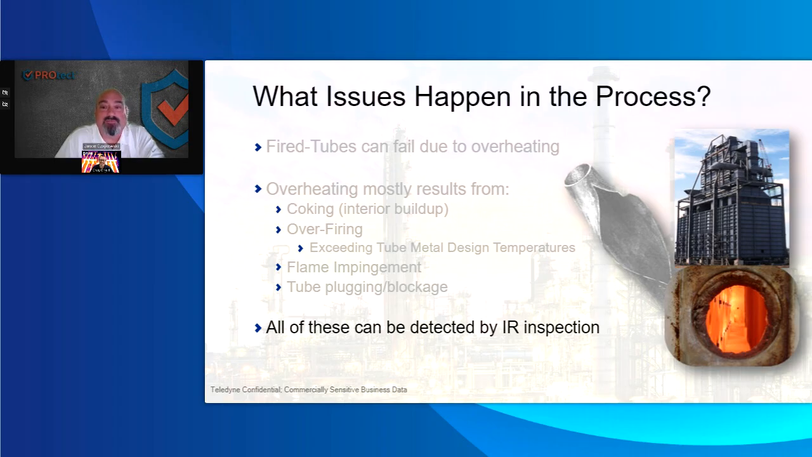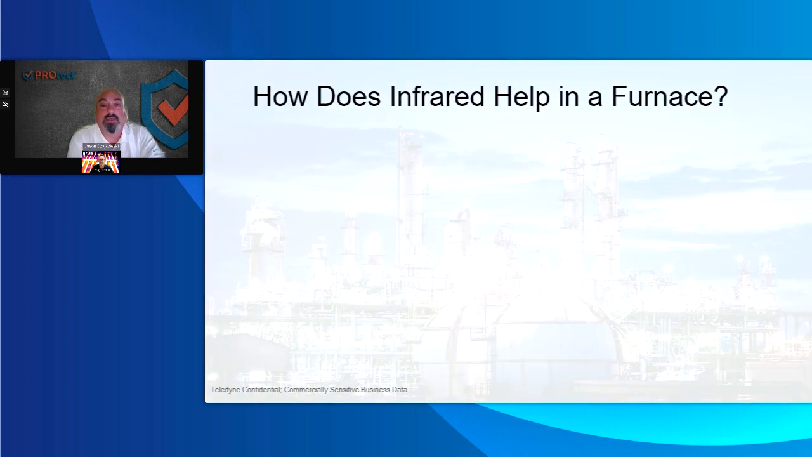So you can see the flame pattern inside of a heater with a regular camera, but definitely with an infrared camera, if you're able to change palettes and move the thermal camera around, you can actually see the color palettes change. You can see the pattern and it hitting off the refractory, or when you get flame impingement.